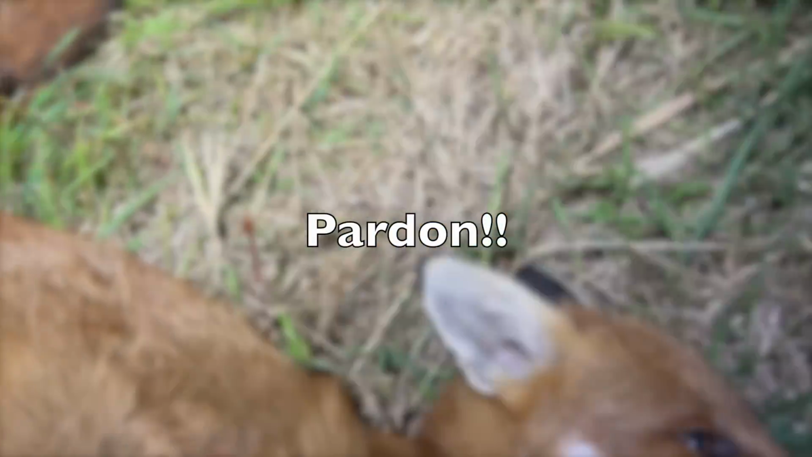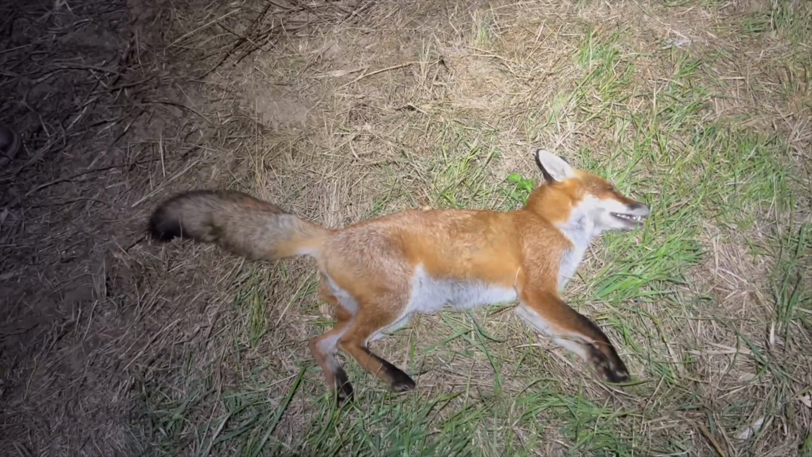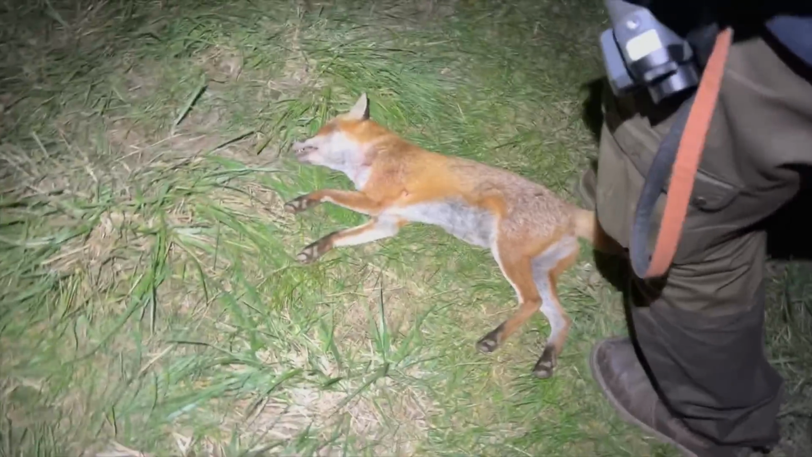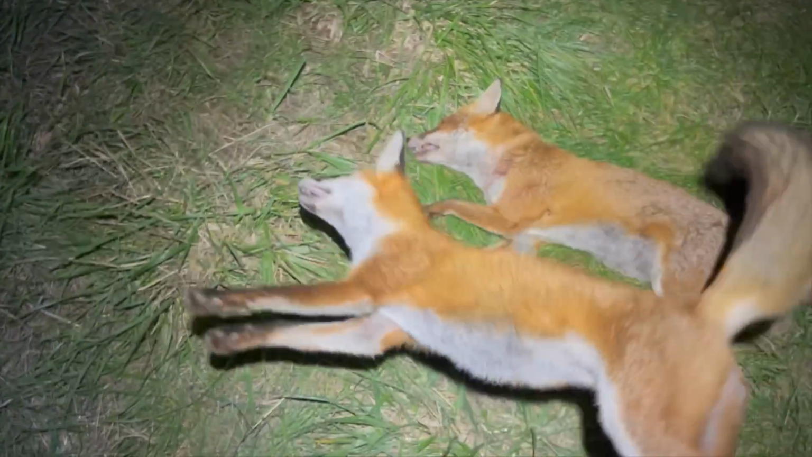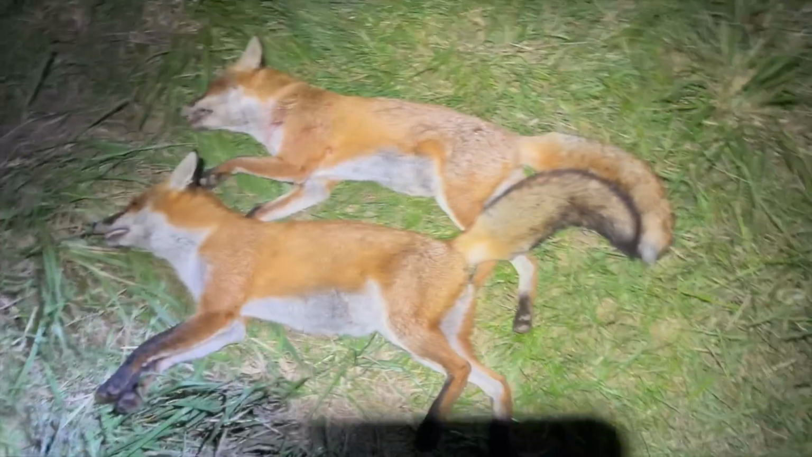Stephen, is that on there? Yeah. Leave that one, that'll be a bit of fun. That's two good foxes, that, isn't it? Decent sized vixen. And a young one, but I tell you what, he's got a thick old tail for a young lad, hasn't he?